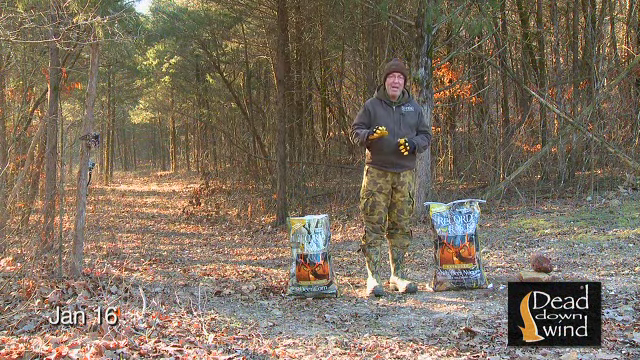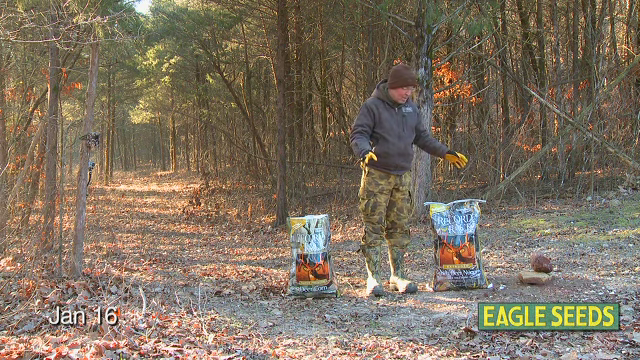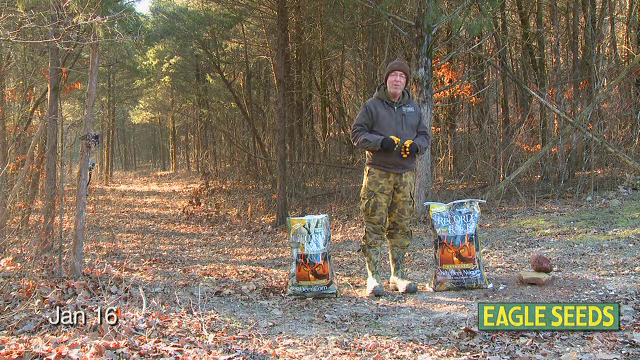January 16th, the day after deer season here in Missouri, and it's wicked cold. I think about 17, 18 here in the bottom this morning. Ground is frozen. Forage is starting to run a little low here at the proving grounds. It's tough conditions for the deer herd.